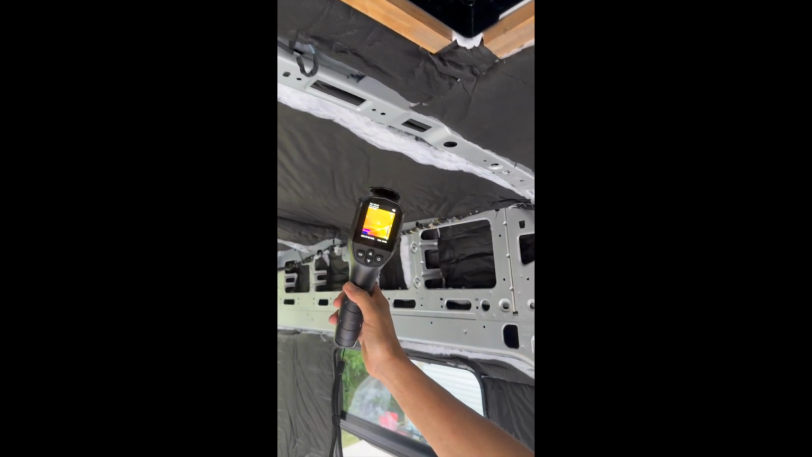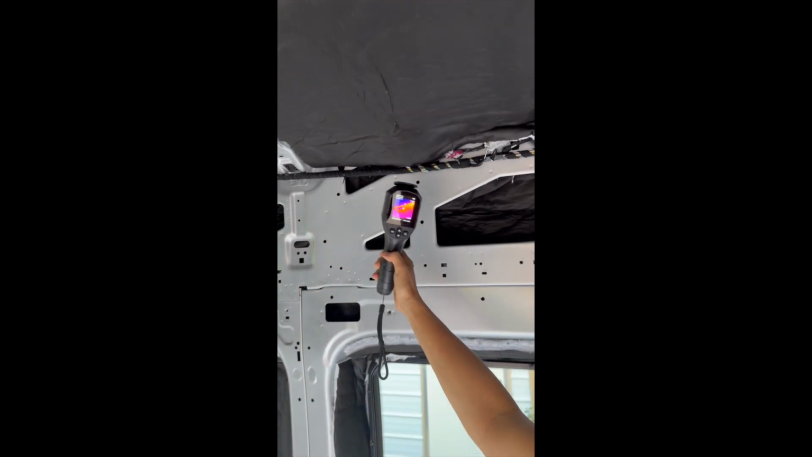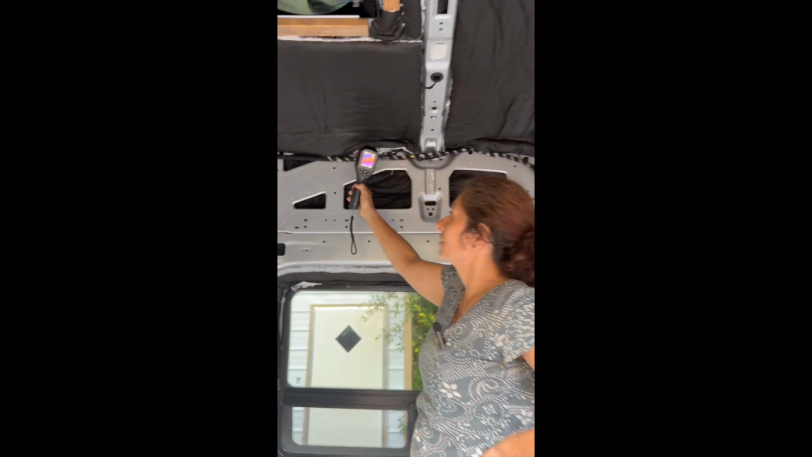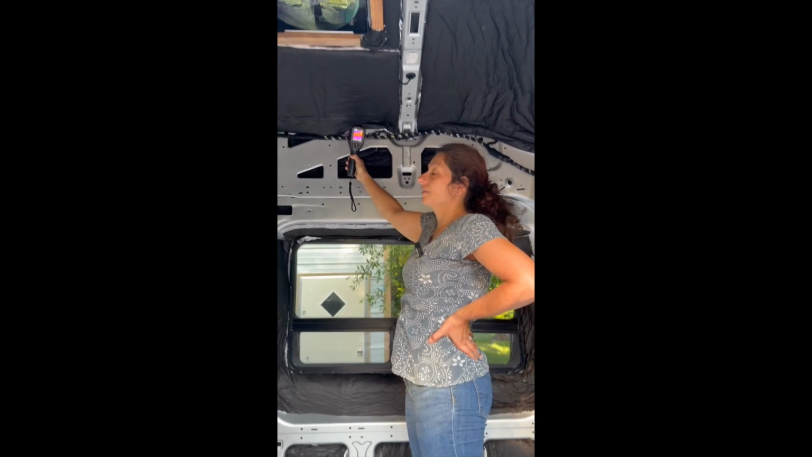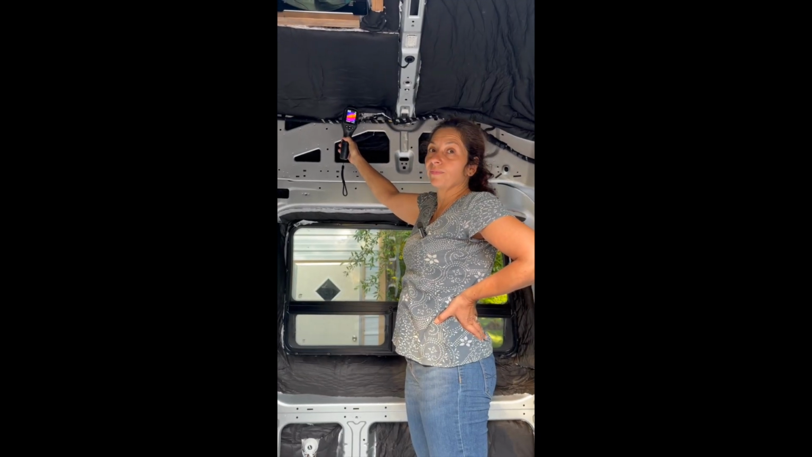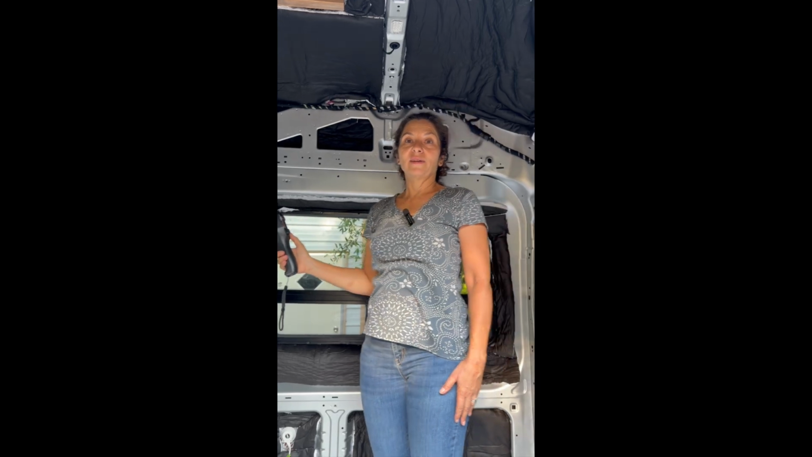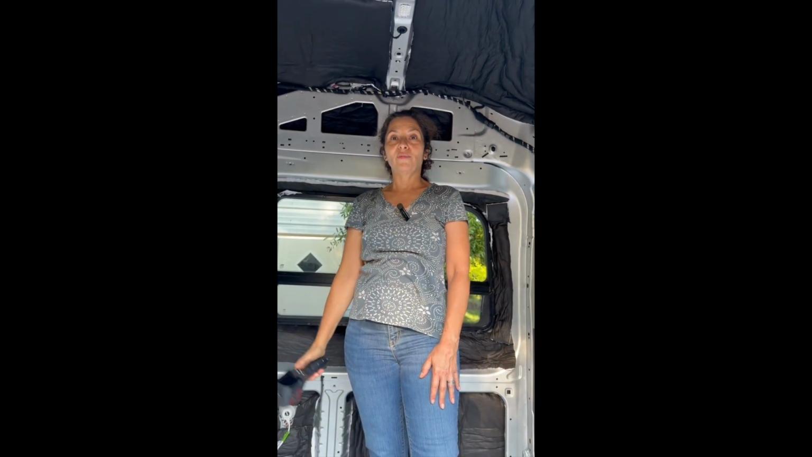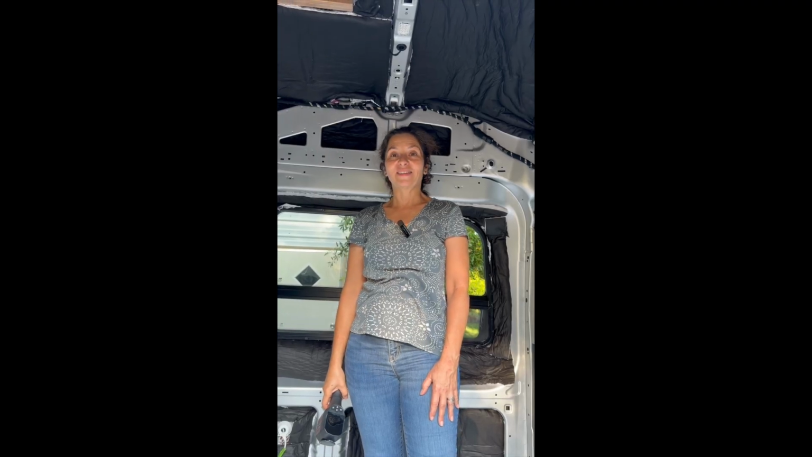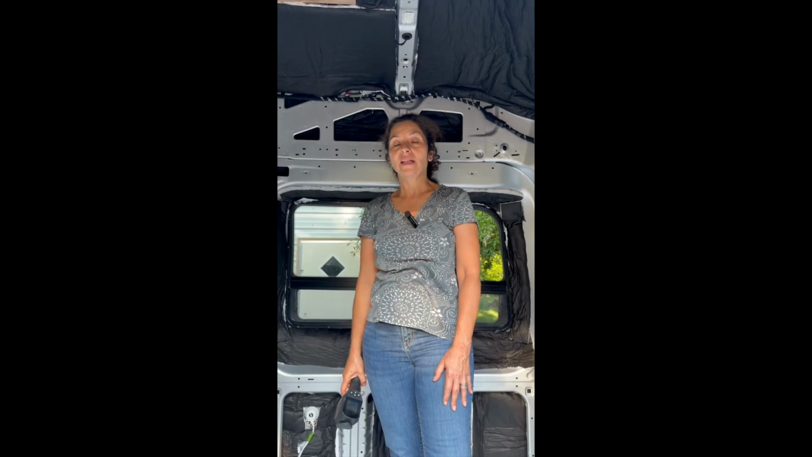So we're still going to work on this a little bit, see where we can shove some more insulation in, and see if we can reduce the areas that show the hottest on the camera. I think that's about it for today. We should be done with the insulation here, hopefully very soon. It is hot in the van, so I'm going to get out, and then our next chapter is going to be subflooring.